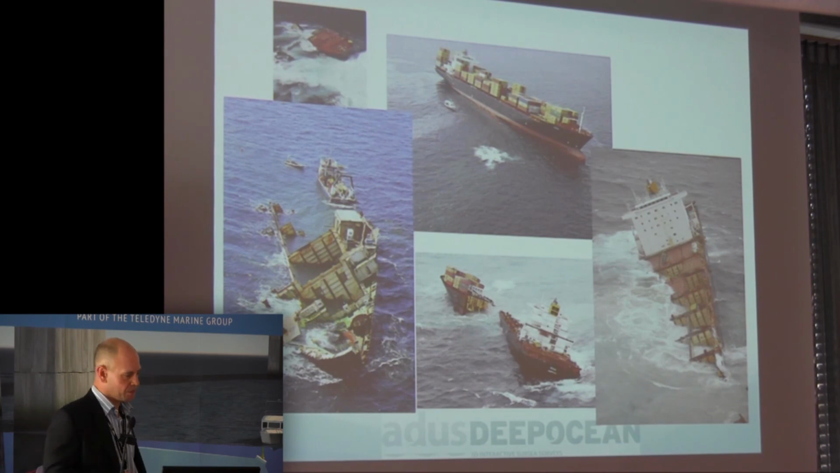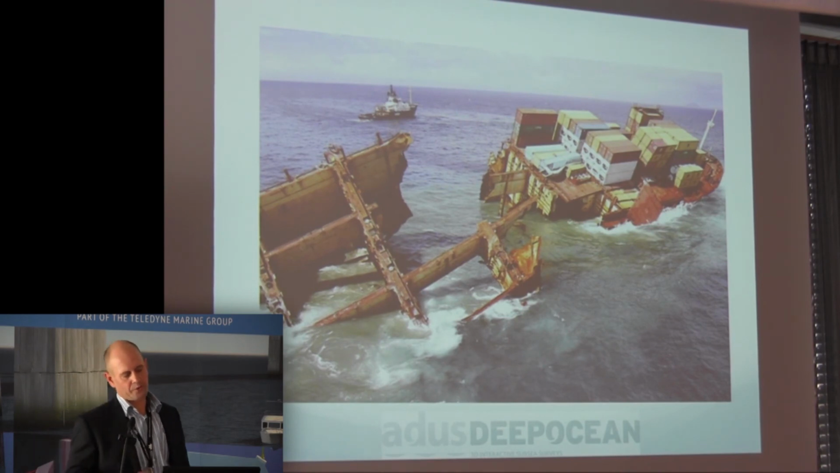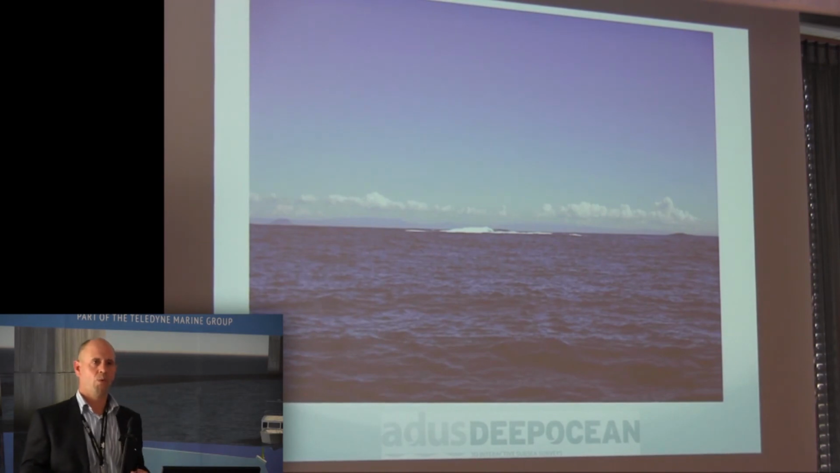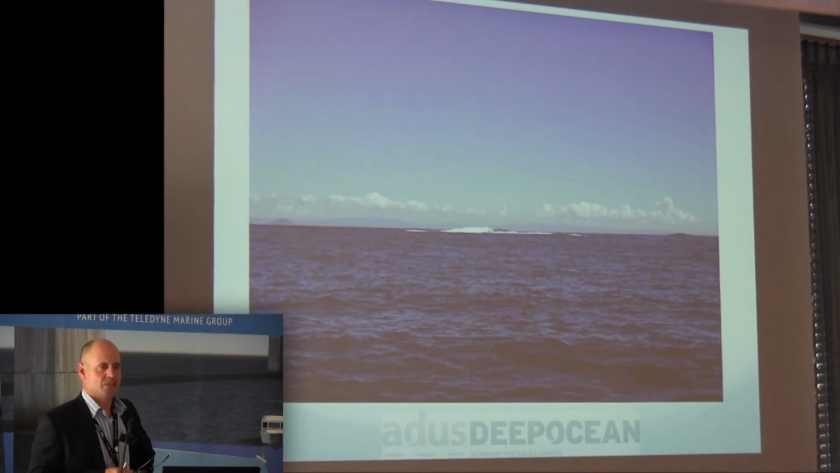Okay, so here she is on the reef. And she slowly broke up. The salvage effort went through various stages, whereby the containers were removed, the wreck began to be broken up, and then she slowly moved. This is an incredibly dynamic area. I mean, this is a nice day, and you can see that we've already got 2 metre swells over the reef. So whenever you go out here and survey, you're always challenged by the conditions.